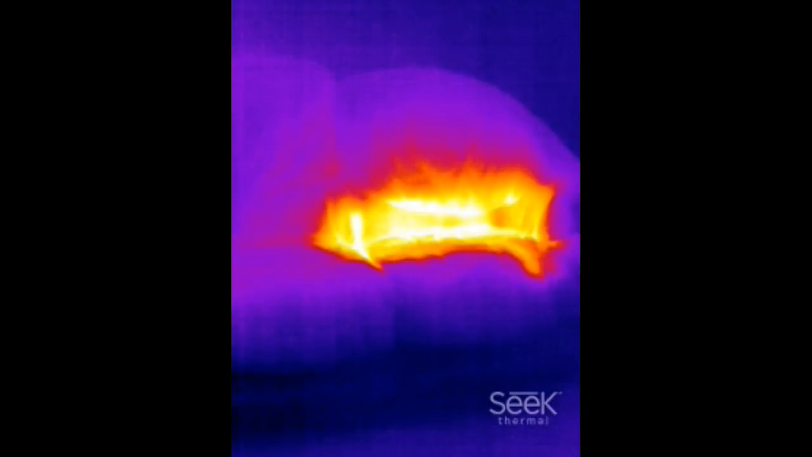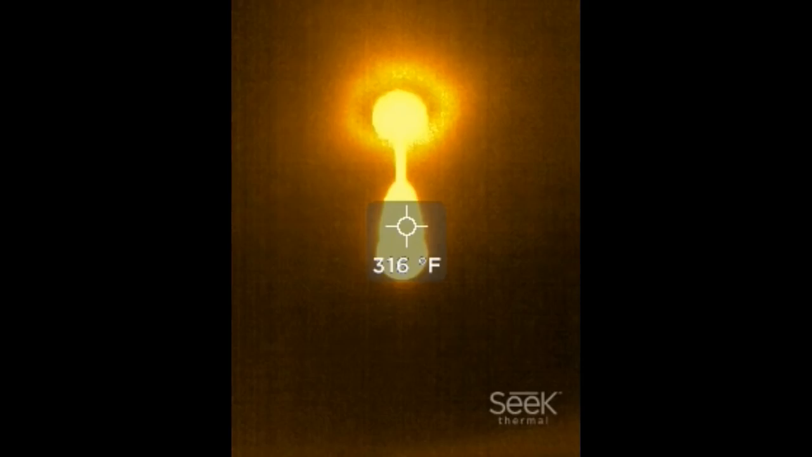The whiter is the hotter, and the darker is the cooler, as you can see. I tried to work out where my dog had been sleeping, and it's not very obvious in this picture, but when we have a look in this picture, you can see she's been sleeping on the sofa. Bless her little socks, eh? This is an LED light bulb, by the way, 316 degrees Fahrenheit. You can see the picture of the kettle there.